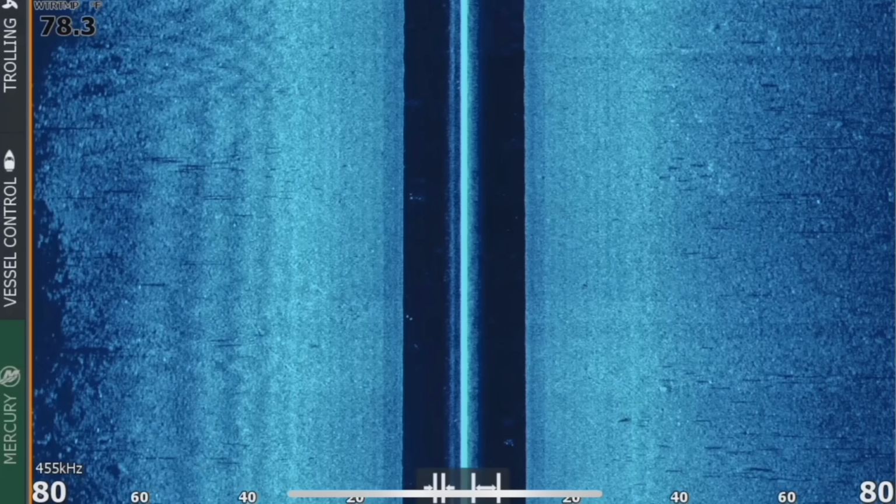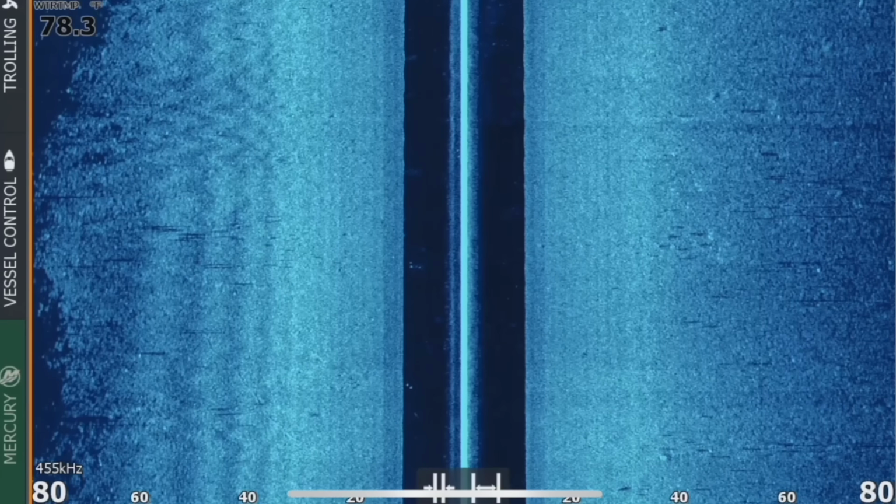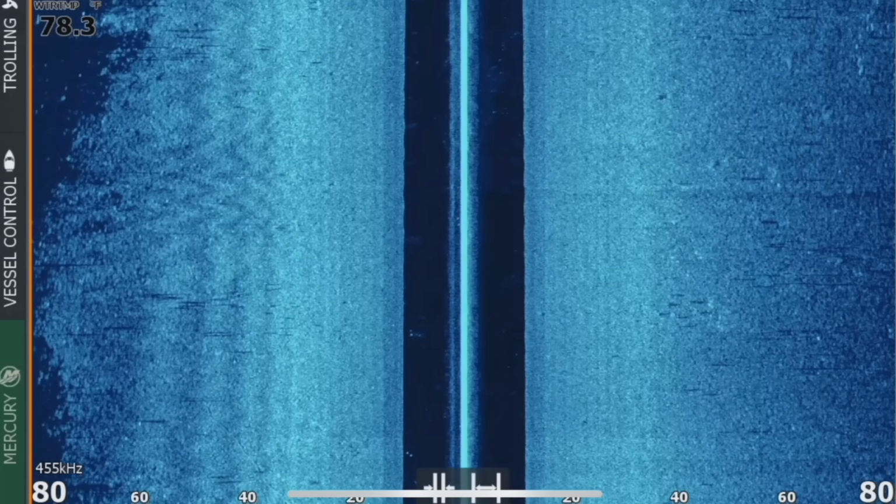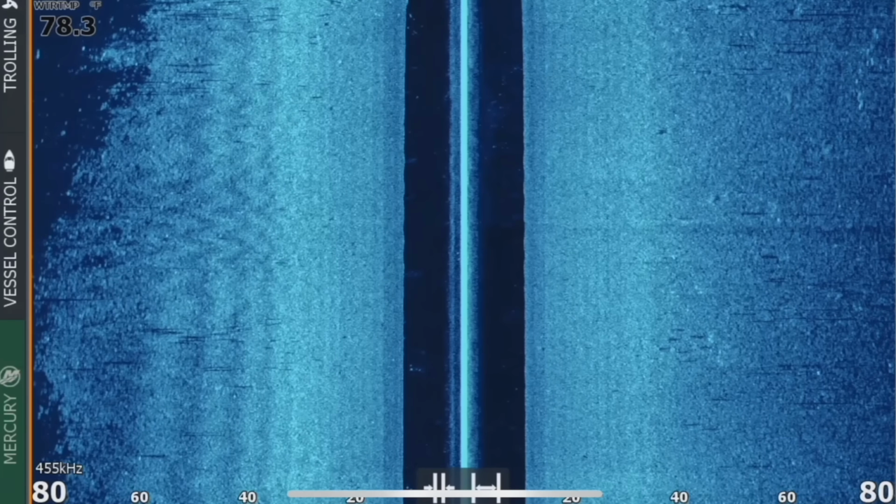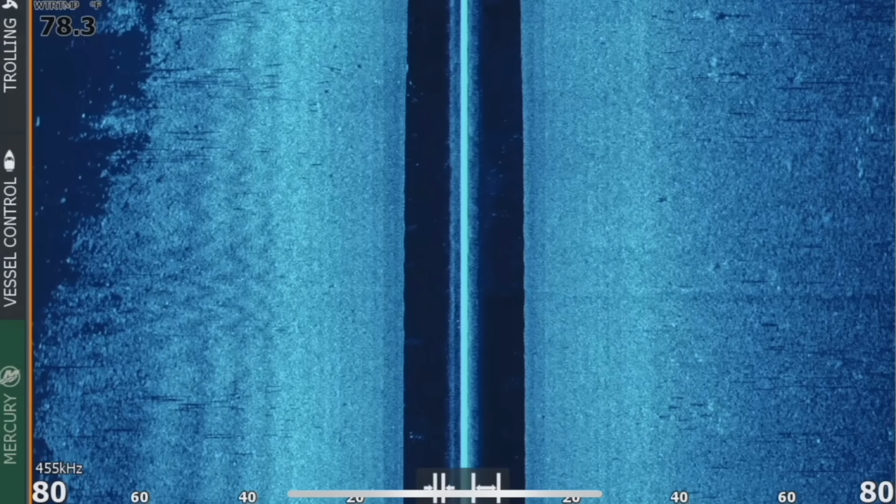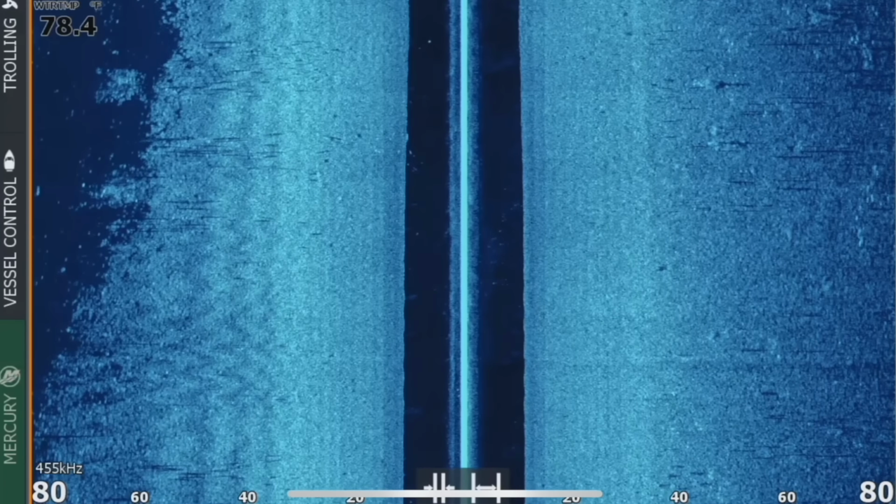So the shadow can actually indicate how big something is as well. If you're graphing on the Great Lakes and you find a boulder and the shadow's only a foot long, that boulder's probably only about a foot tall. If you find a boulder on the Great Lakes and that shadow travels 5 feet, that could be a 5-foot tall boulder, and that's very significant. So a lot of times the shadows can tell you more than what the actual image itself is.